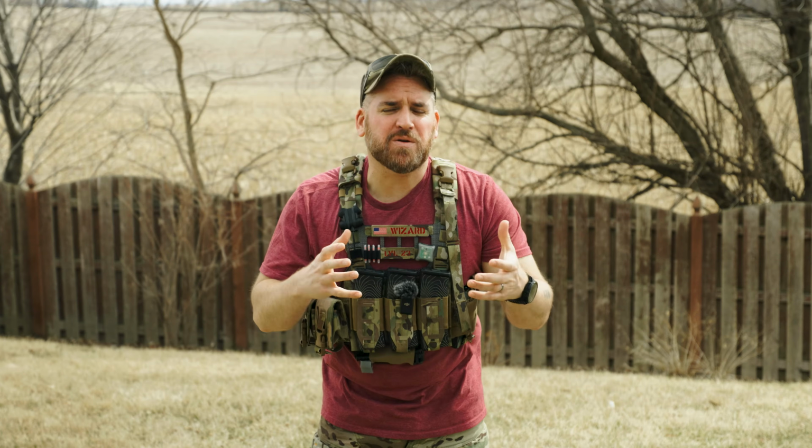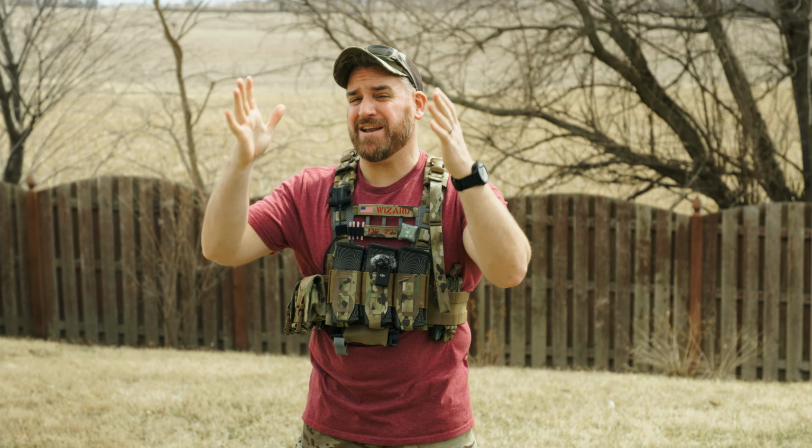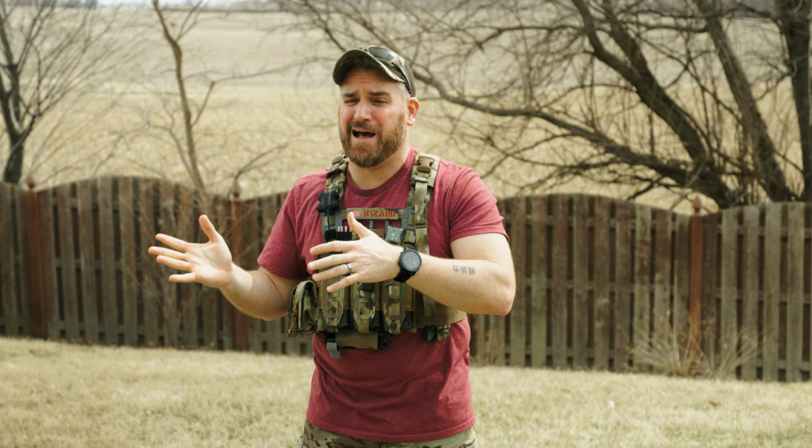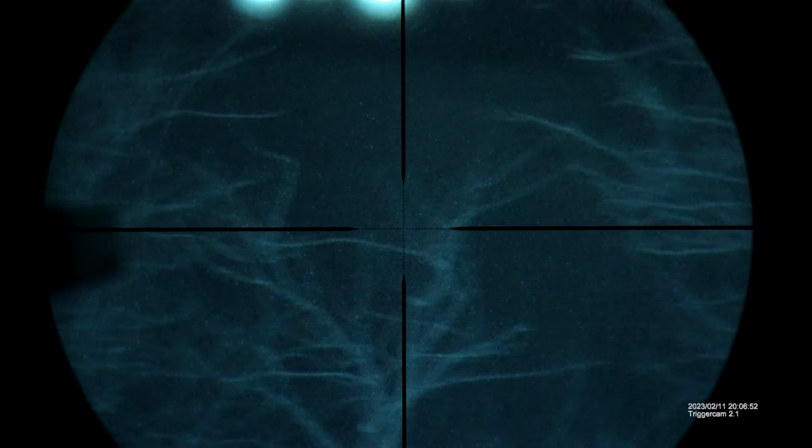The way the unit works is it actually takes in all the surrounding light and then just amplifies it. So the difference between the NV and the NVLR is just that the LR is a bigger unit that's going to be taking in more light. Small note, that amplification can do some weird things, and we'll talk about it when we test everything out.